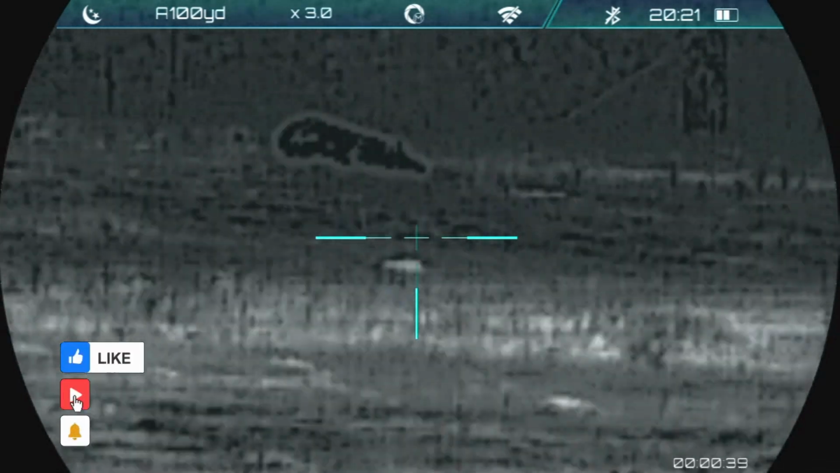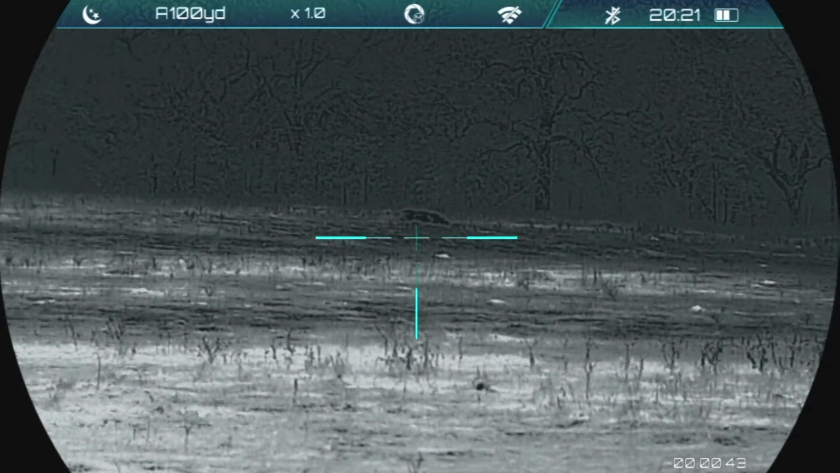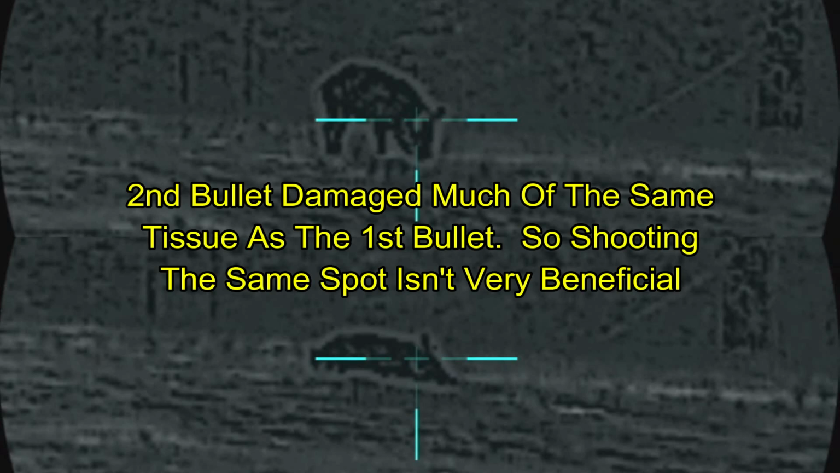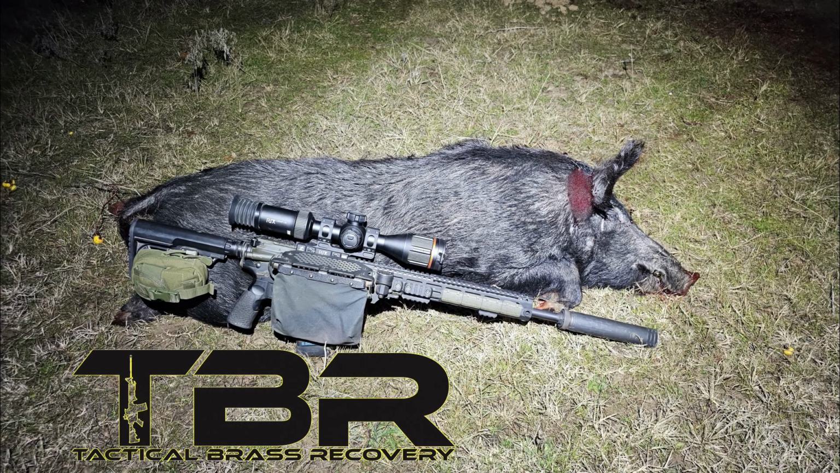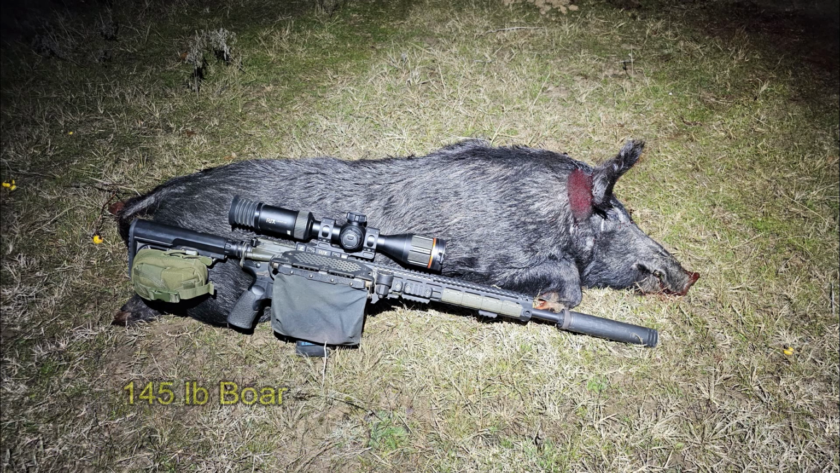It was a good shot, but both of the bullets ended up in almost the exact same place, and the exit wound was a singular large channel. Here you can see the last frame before the shot broke, and I'm essentially aiming at the same place. The hog is in a slightly different orientation, but the bullets impacted about a half-inch apart, right behind the head, and one of them went through the spine. Maybe both. Brass Catcher by Tactical Brass Recovery. This was a medium-sized boar coming in at 145 pounds.